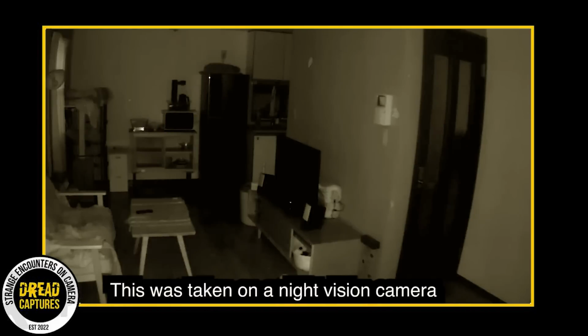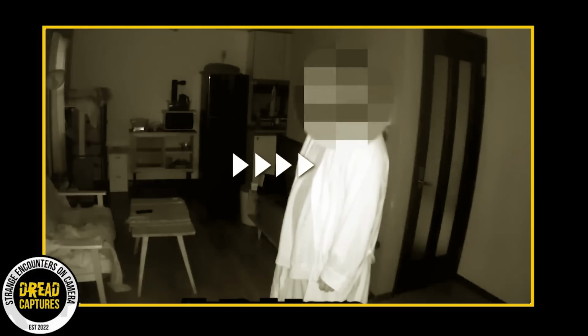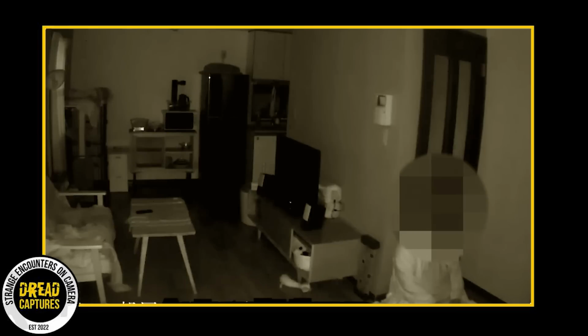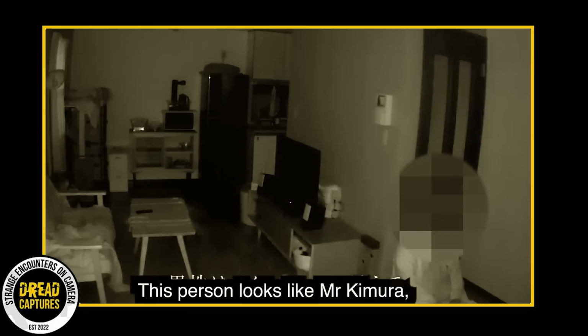The footage showed Mr. Kimura entering the living space, then peculiarly standing still for about 2 minutes. Bizarrely, he later squatted next to the infamous door. As one of their cats sauntered in, it seemingly disregarded Mr. Kimura as if he wasn't truly himself. He eventually exited the area. A side note: when asked about the video, Mr. Kimura had no recollection of this.